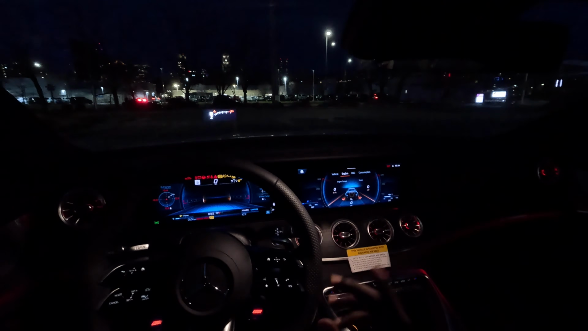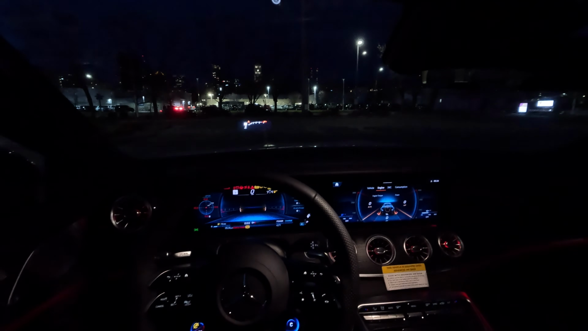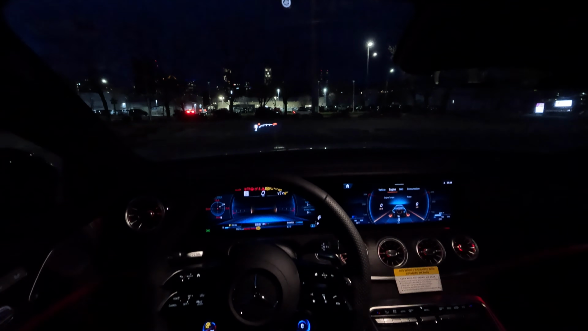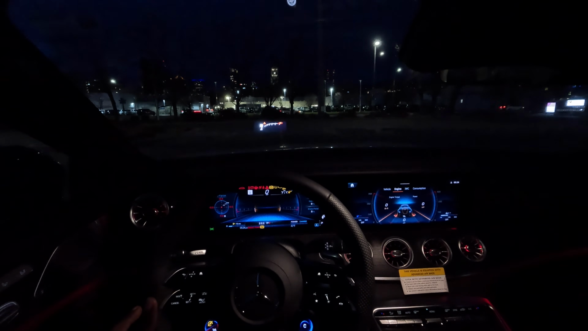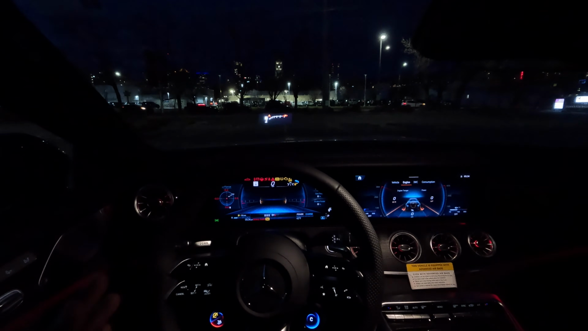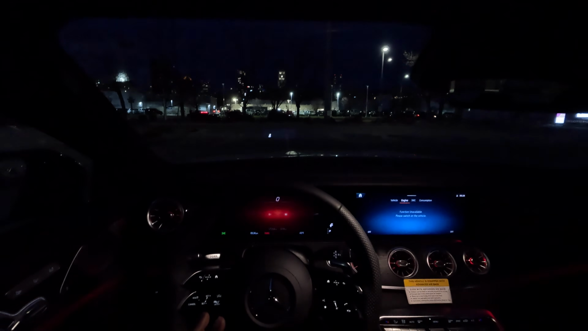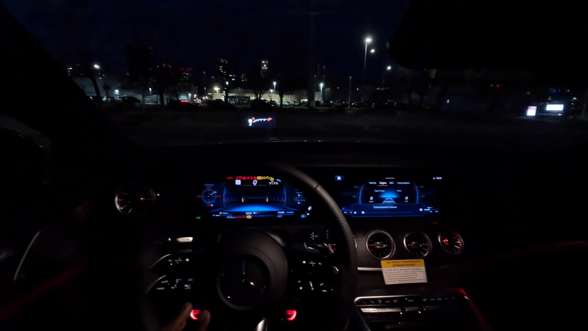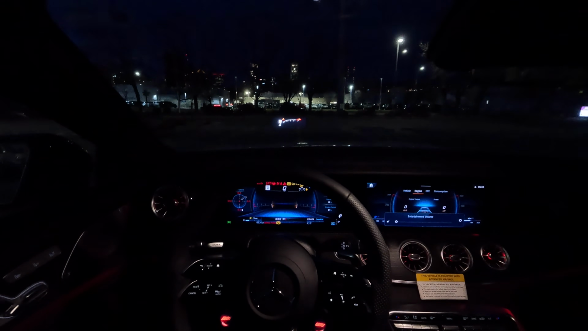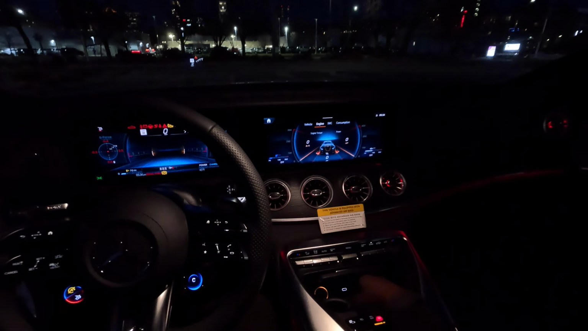This is one of the most controversial cars because it costs $127,000 and it's a GT53 four-door coupe. It has an inline-6 engine. It's not a V8, but a big compromise in this GT53. Let's just go ahead and walk through the exterior features real quick. Going on a quick test drive tonight and show you guys what we have in this GT53.